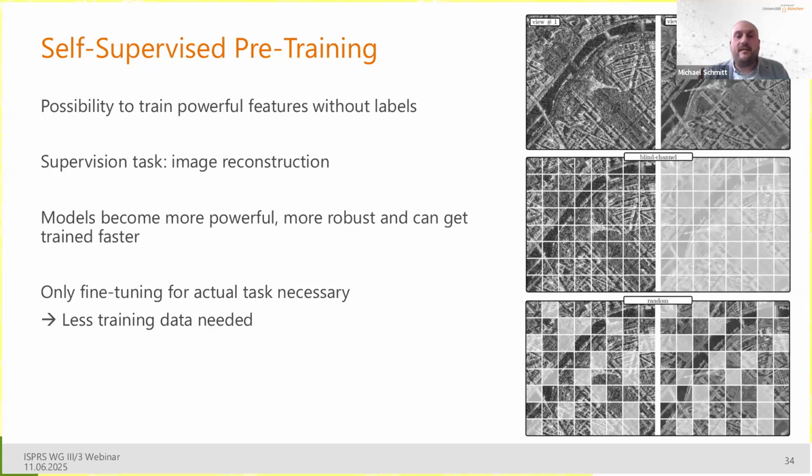The model is basically forced to learn powerful features to transform this view 1 image data plus the meta information into this view 2 when knowing view 1 and the 6 meta parameters.